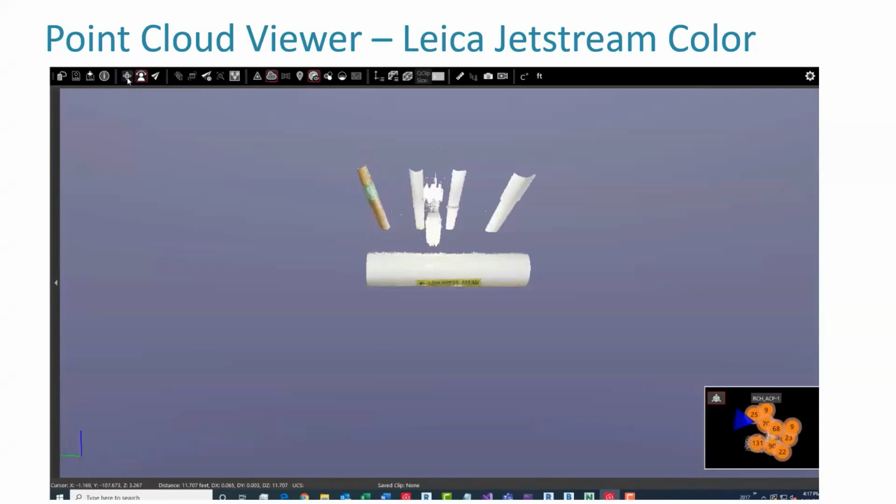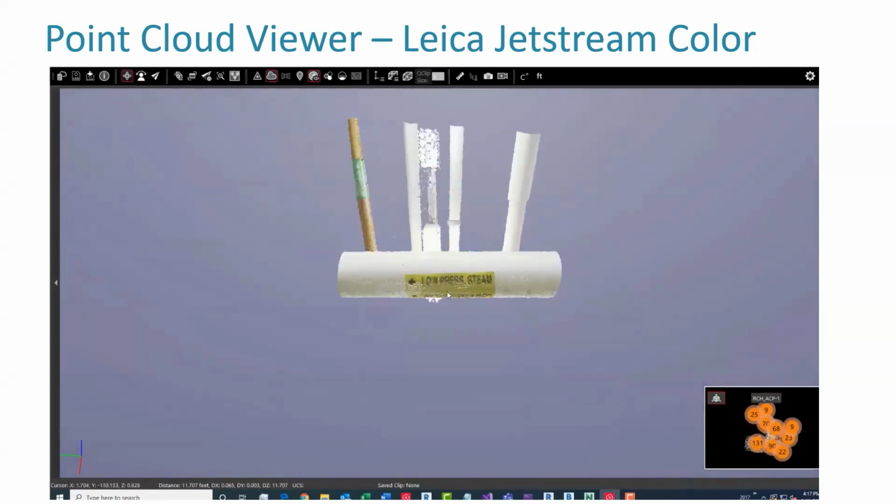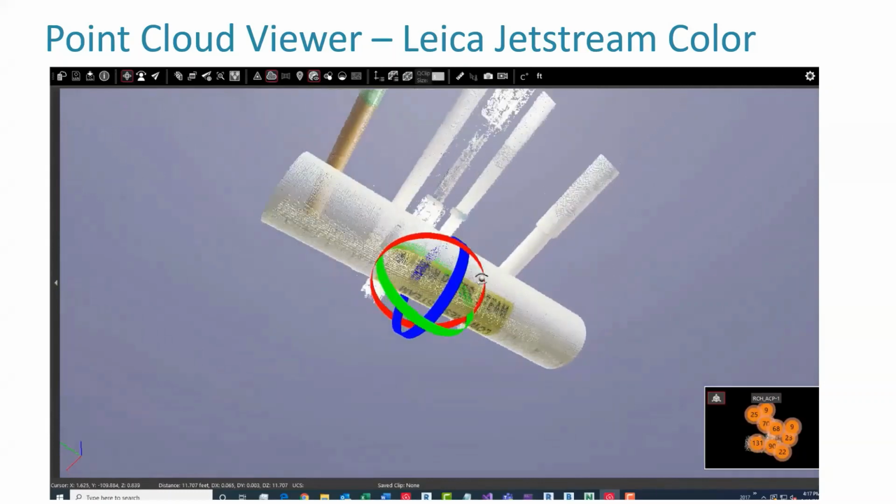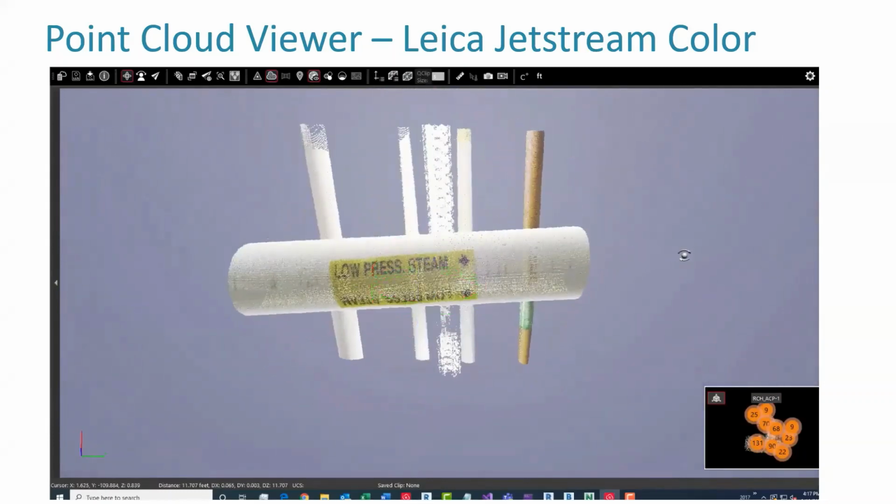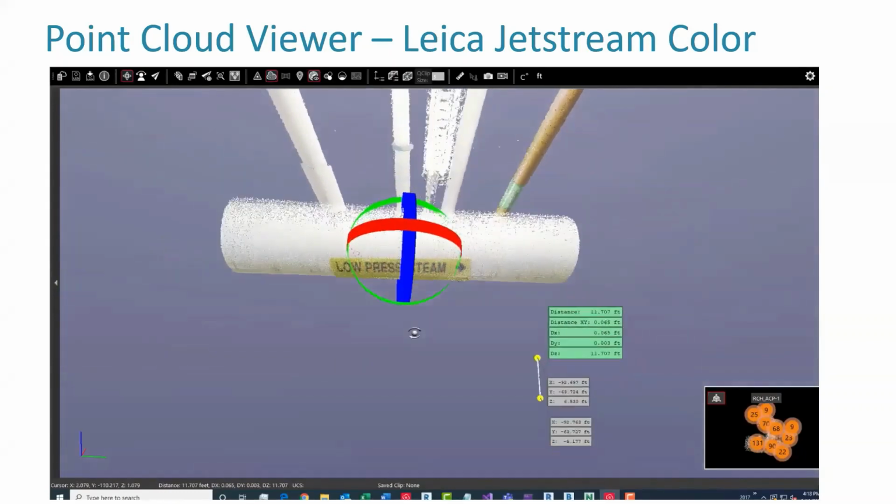So yeah, if you take a look, you can even read right here, low pressure steam. It gets a little fuzzy when you get too close, but you can see. And the other thing we want to show you in this view is how it looks above the ceiling.